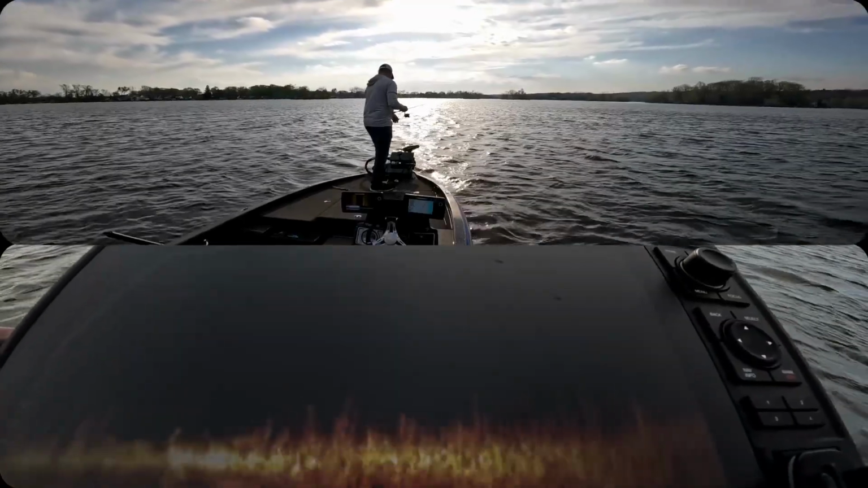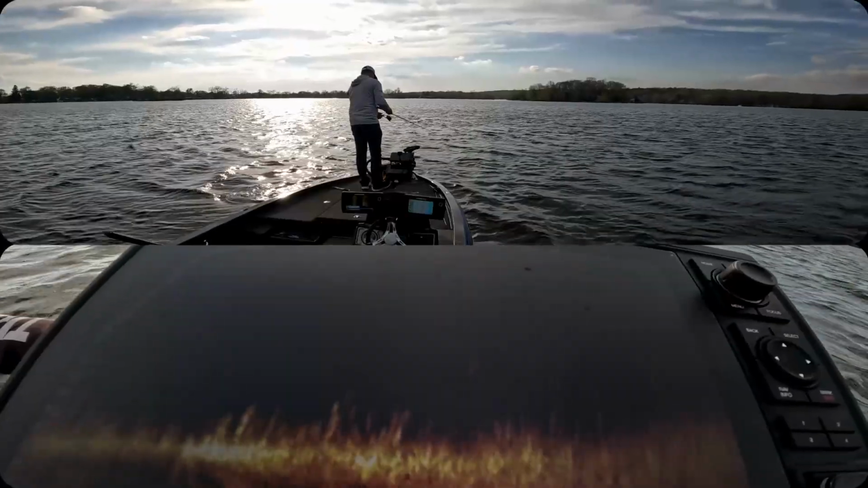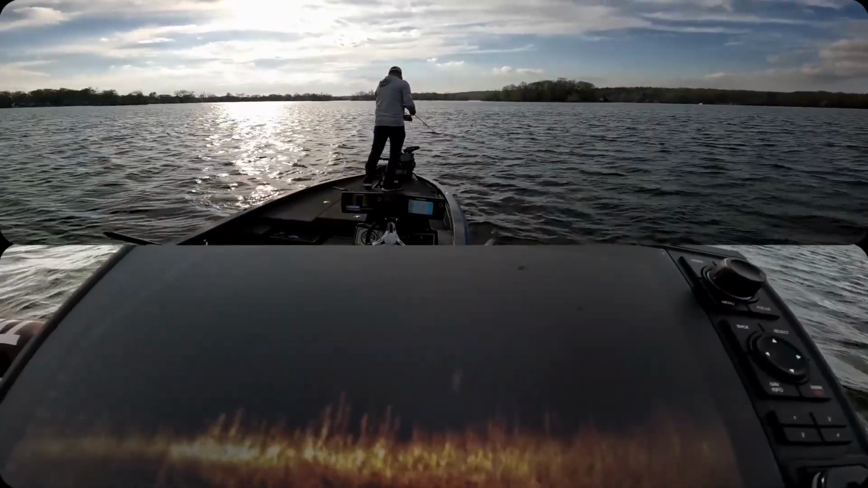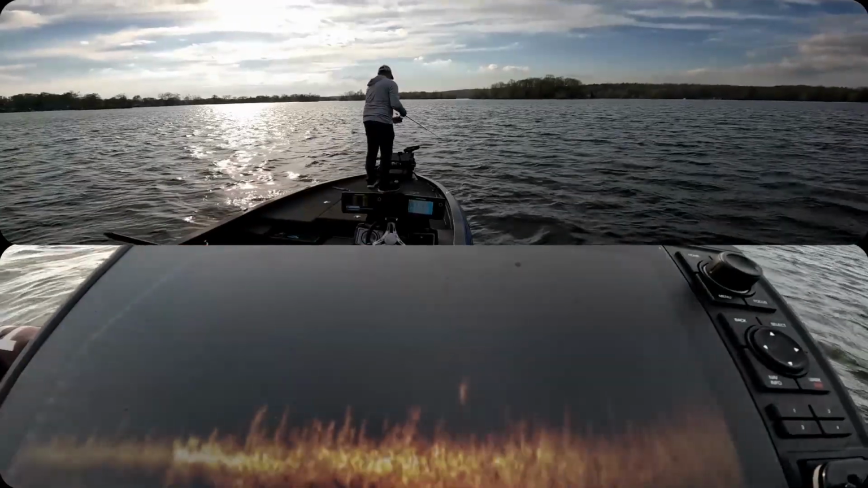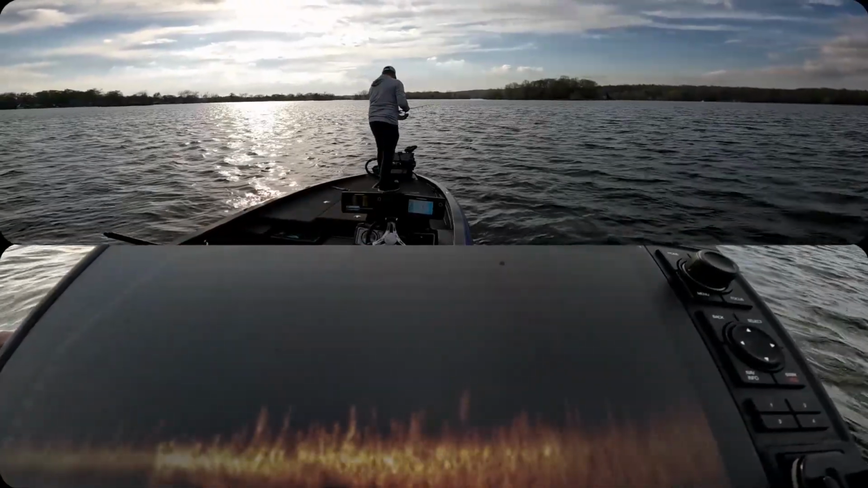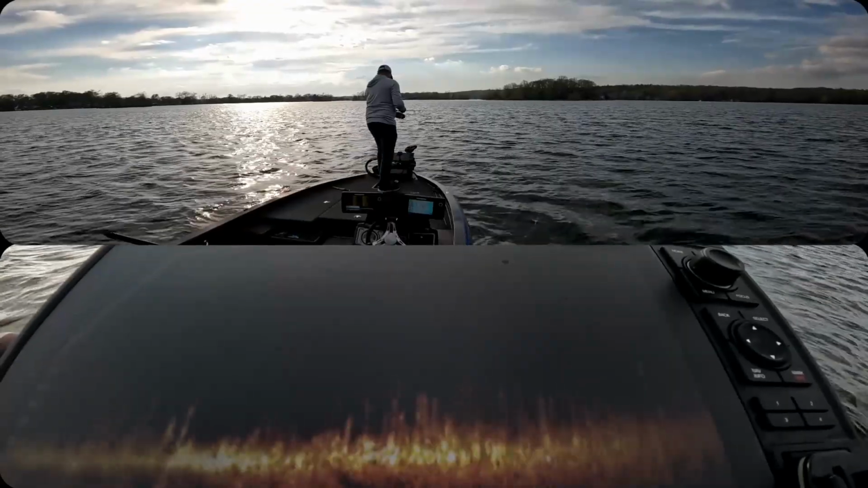The wind, of course, picked up. Why wouldn't it? It's been flat, calm all day. You can see that's a good sized bass. I just let my bait drop all the way to the bottom just to get a better angle at this.